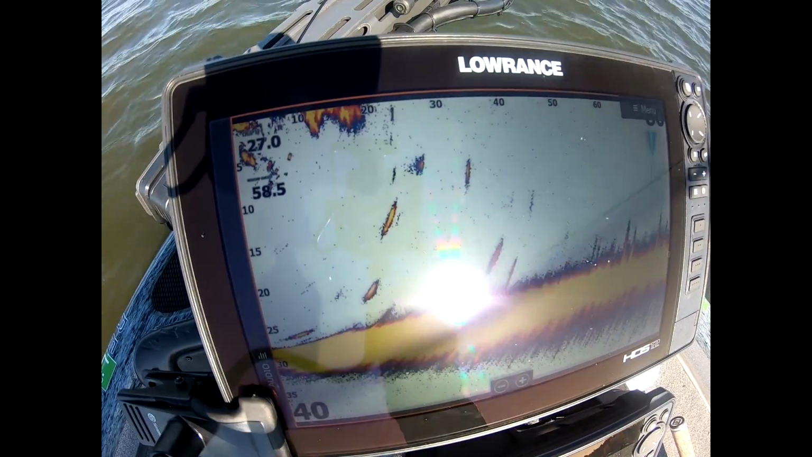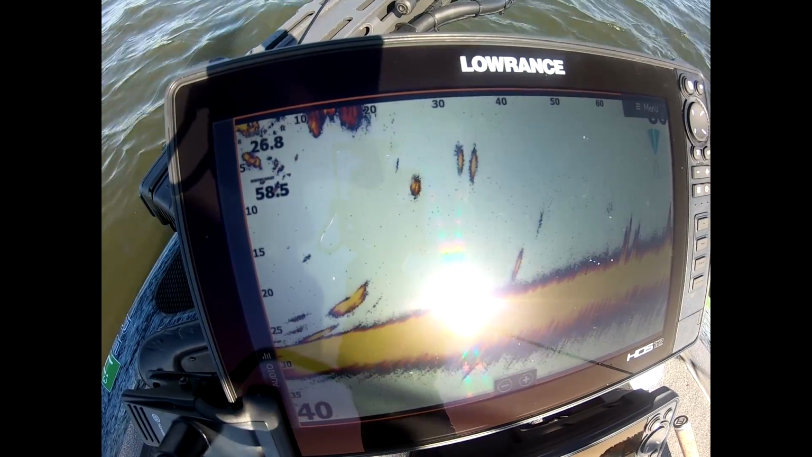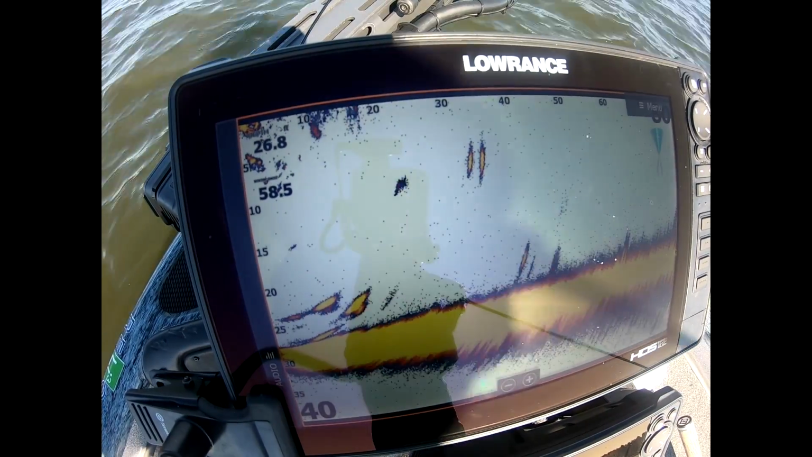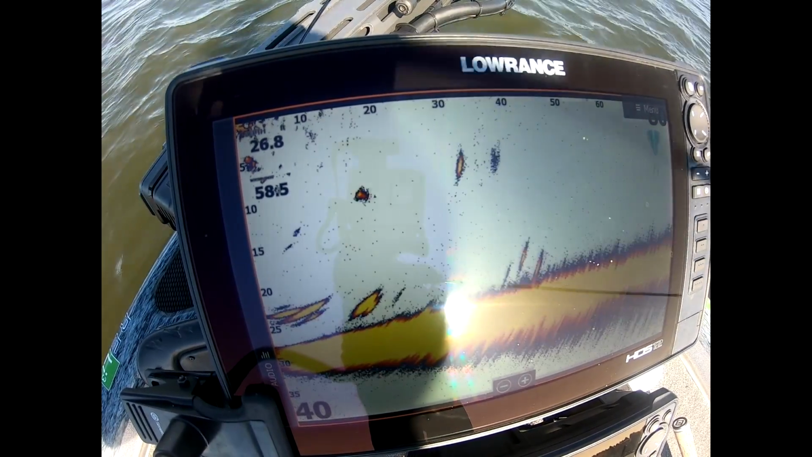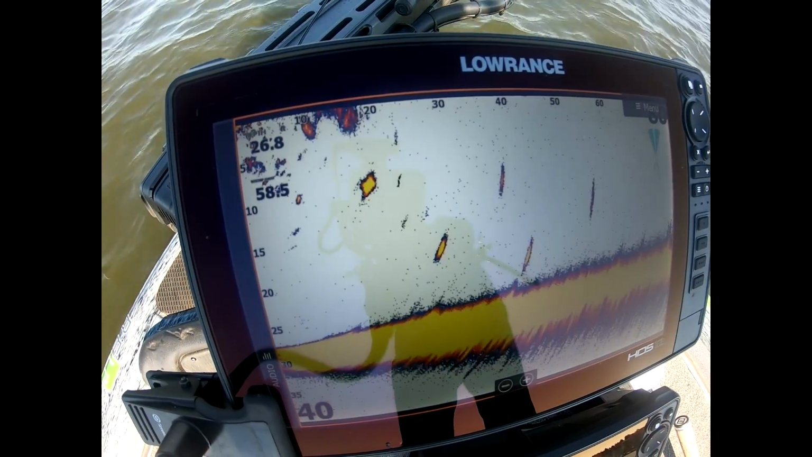There, and just hit it right there behind the boat. They're right here behind the boat. Messed up my swimmy.